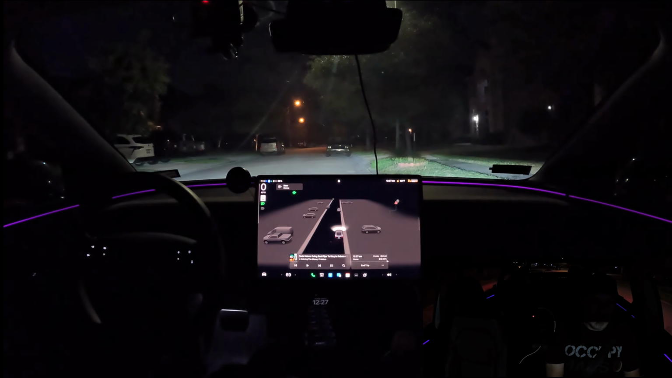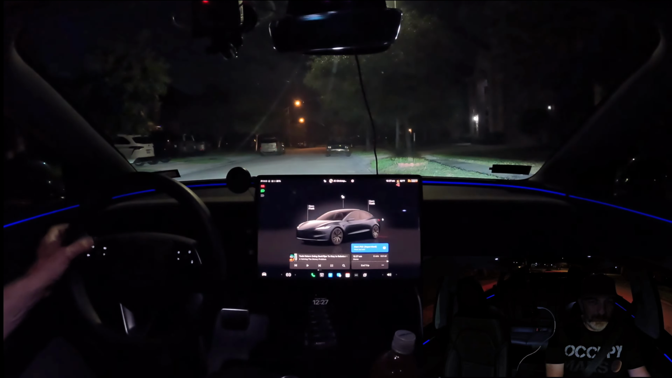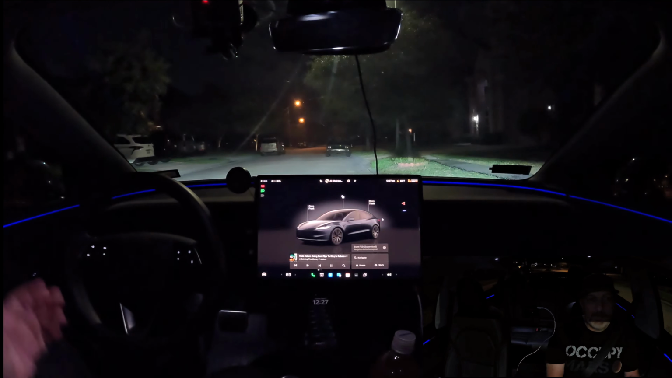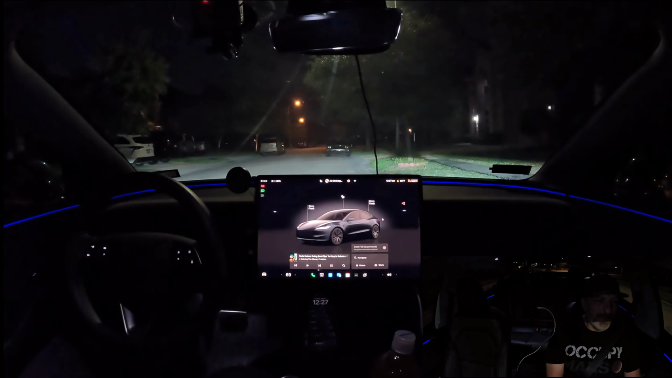There we go. We just pulled in front of the house. Obviously no parking. Let me just turn that light off. And what I mean by it being a beta version is that it is not completely intertwined with all the functionality of the Tesla, and definitely not FSD or anything like that. So it is purely just, I have access to the Grok LLM in the vehicle, but it's not intertwined with anything with the Tesla, but still really cool.